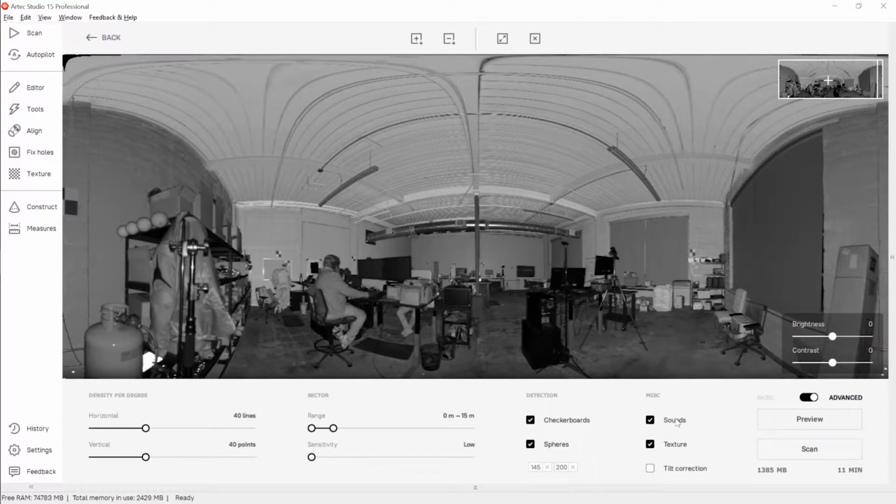Also under advanced, we have sounds. That's going to turn the beeping on and off. If you leave this checked, the Ray will beep to let you know that it's continuing to scan, and it'll stop when it's finished. Texture is whether we're going to capture those texture images that those two onboard cameras are capable of getting at the beginning of the scan. It just takes a few extra minutes. And then tilt correction here for if we're scanning way out of level.